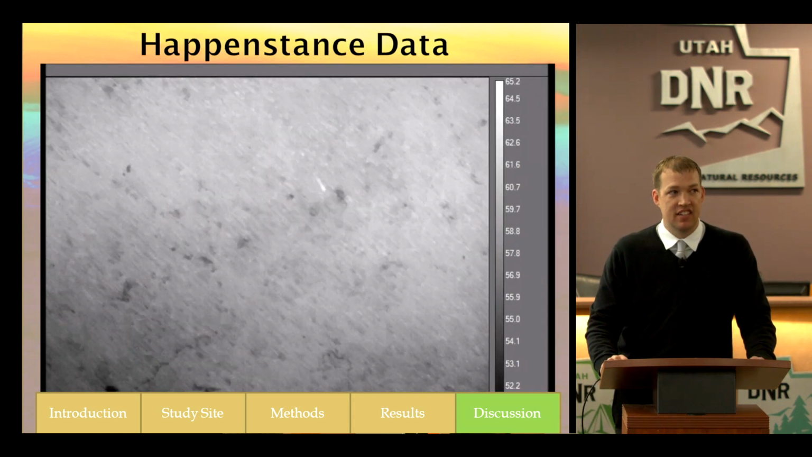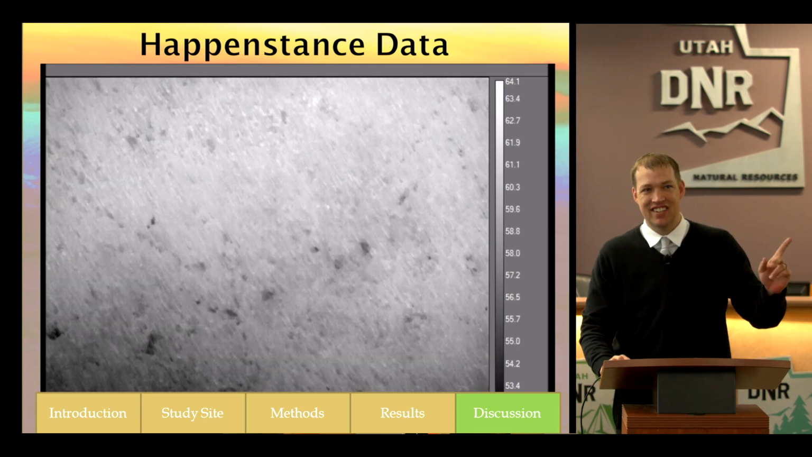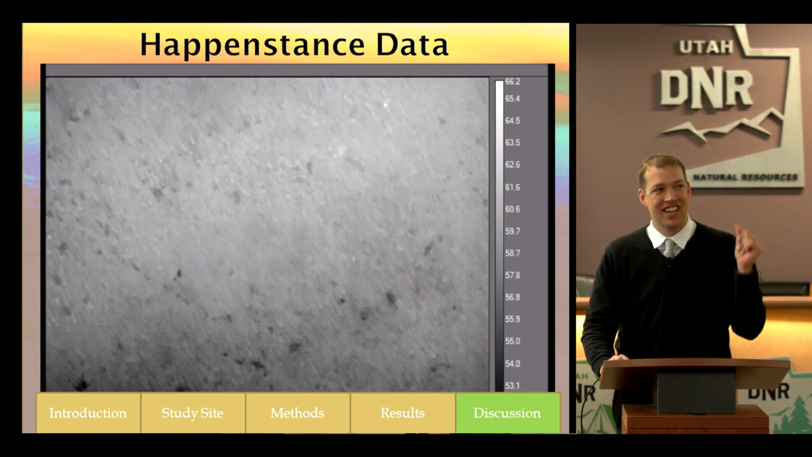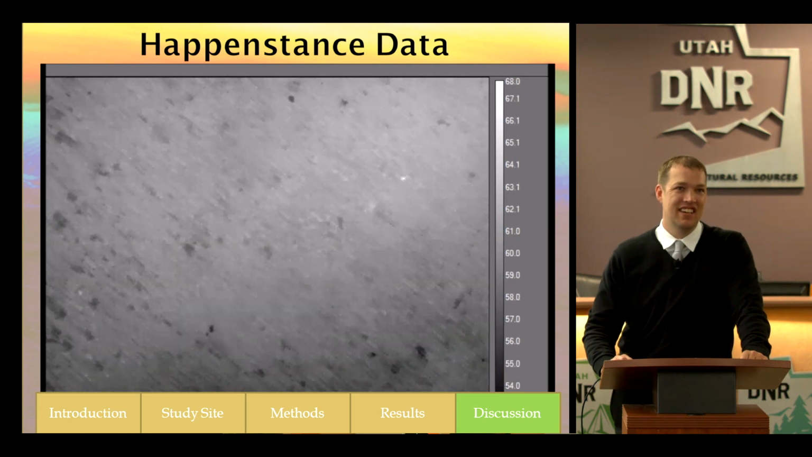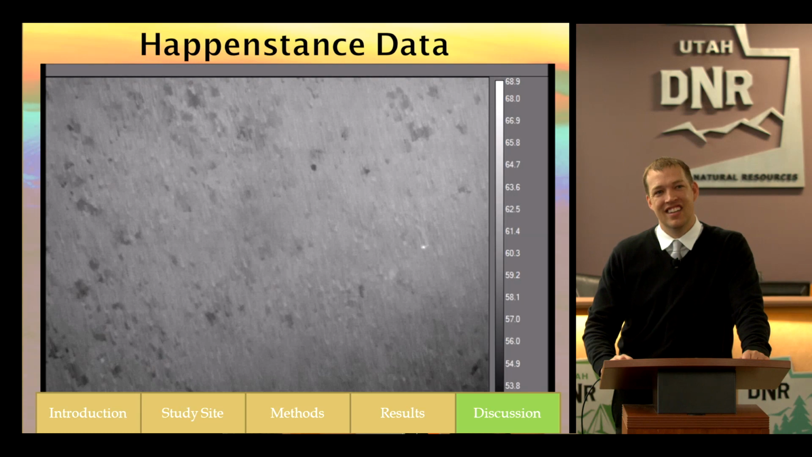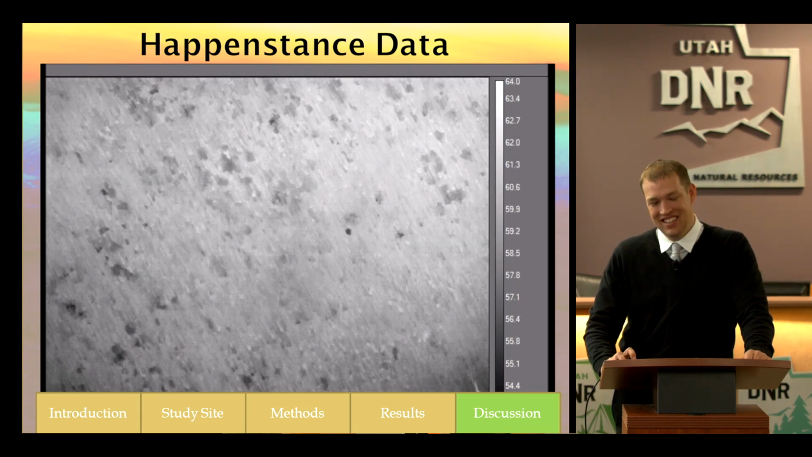So just to kind of show you guys some happenstance data, that's a bunny right there. Like I said, some animals hear better than others. So that one was fast. He's like, that drone comes over the top of me, and man, I'm out of here. Here's his buddy, not quite so fast. He's like, I can take this, watch this. And then we get right over the top of him, and he's like, I don't think I could take this, I'm out of here too.